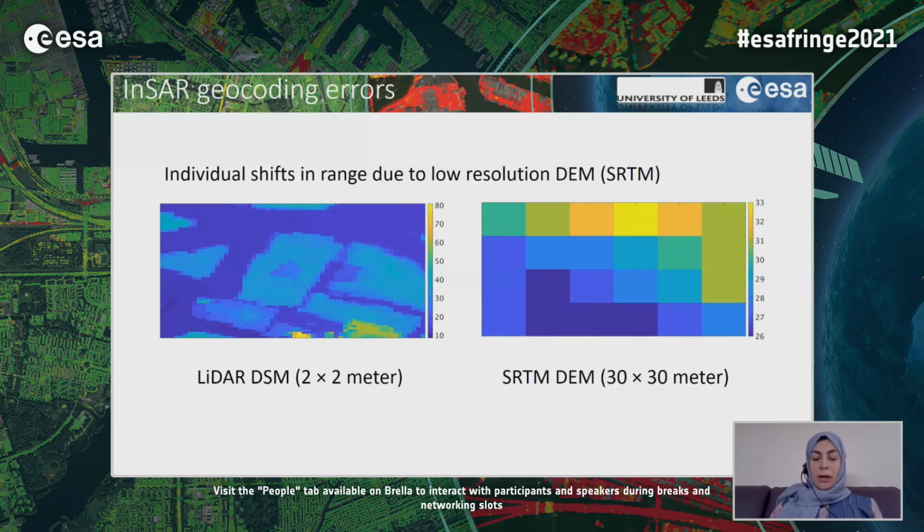So we solved these individual geocoding shifts using a high resolution digital elevation model, which is a LiDAR DSM, with an iterative approach. And after solving the individual shifts, if there is any overall gross shift, it can be detected and removed from the InSAR dataset.